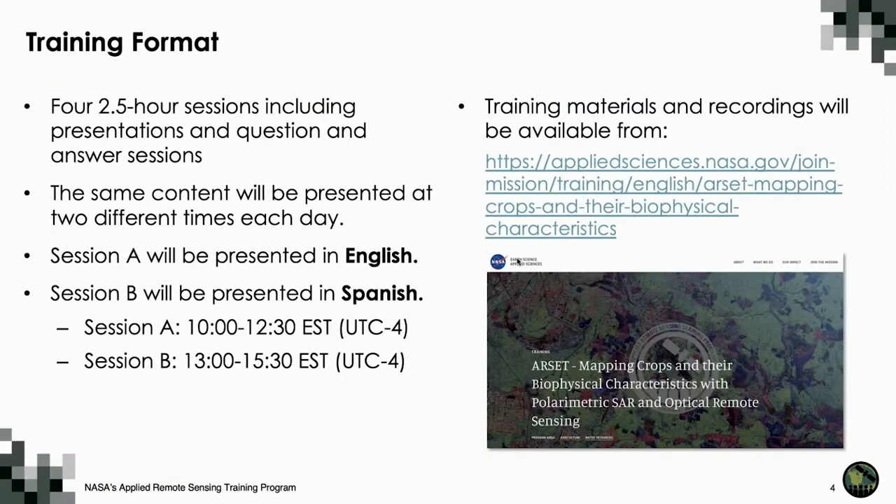Over these 4 weeks, there will be 4 2.5-hour sessions, which will include presentations, case studies, and question and answer sessions. The same content will be presented at 2 different times each day. Session A will be presented in English, and Session B will be presented in Spanish. All materials and recordings from each session will be available from the training webpage provided by the link on this slide.